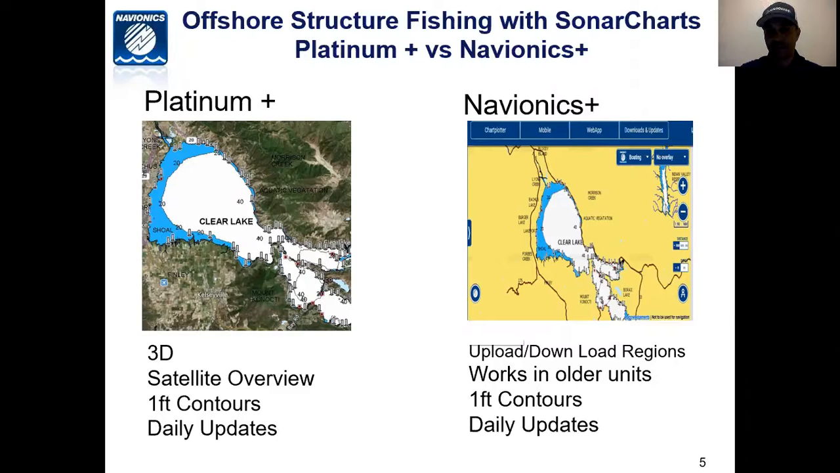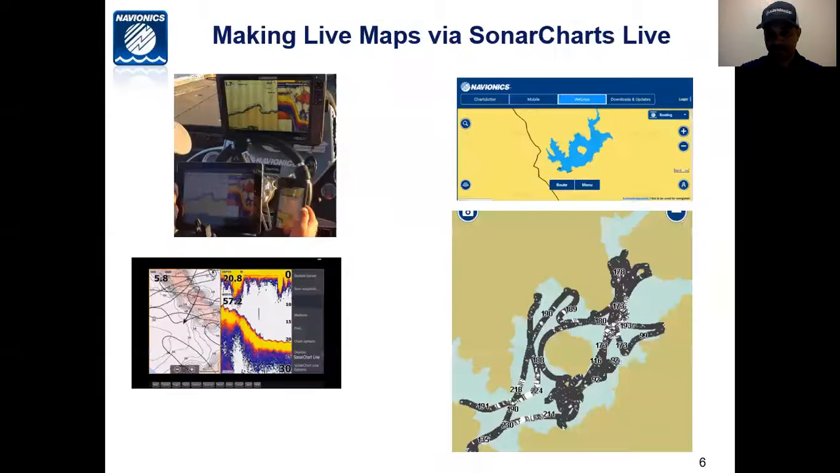In most cases, we are using the mapping similar to the Navionics Plus. And there's some new regional cards that came out a couple months ago that are actually preloaded. I'm going to talk a little bit about that, and the fact that they have 1 foot contours.